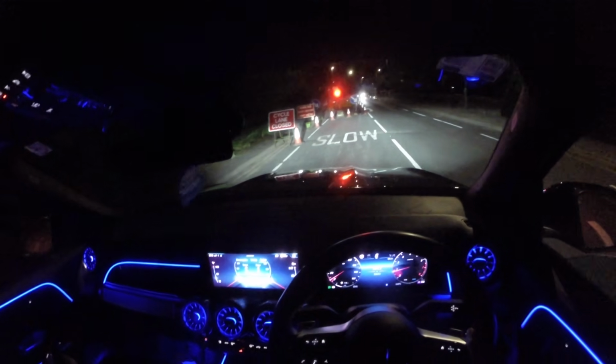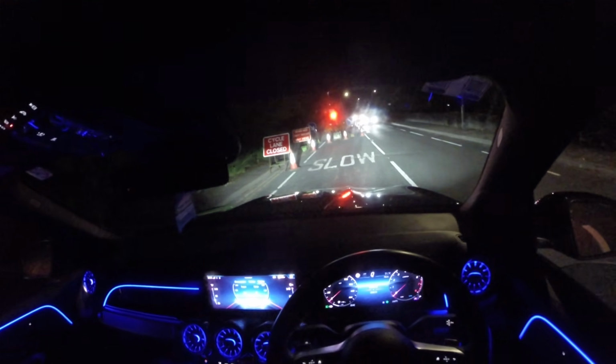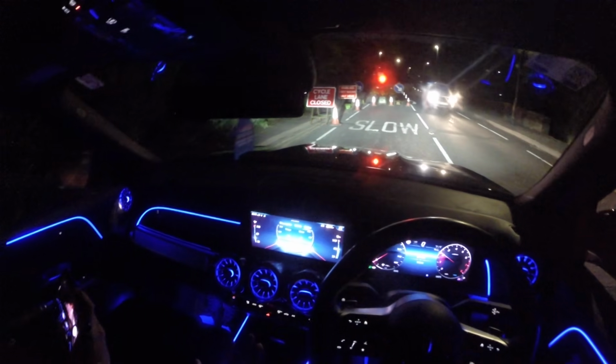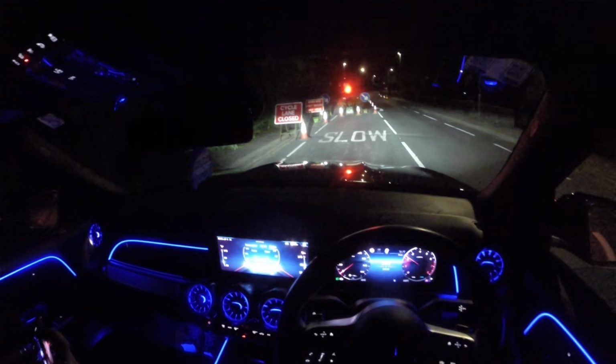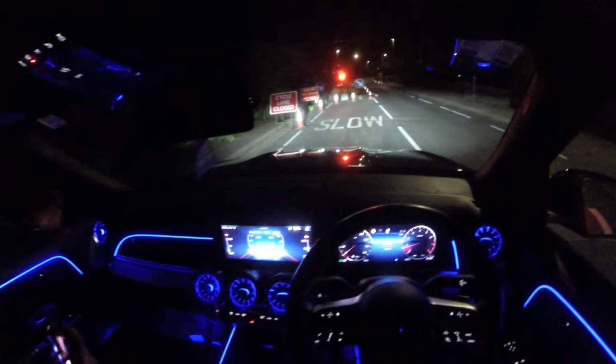Rev it. Okay, let me put it in park. Is that a cop? No. Is it? No, it's a taxi. Yeah, so revving is pointless because it's got a rev limiter. Can you see? Under 2.5. So it doesn't make any bloody noise. Okay, let's go back into drive.